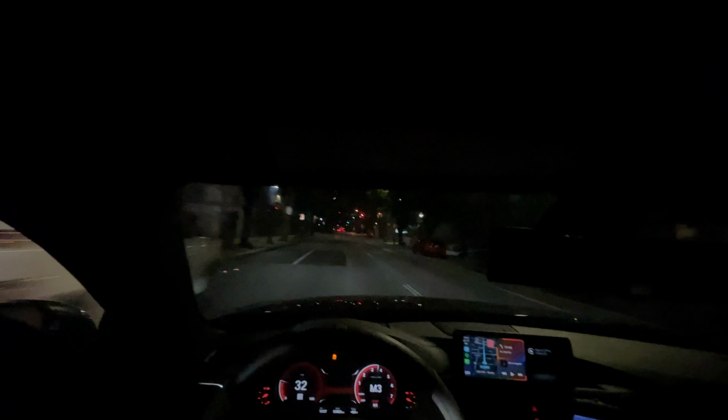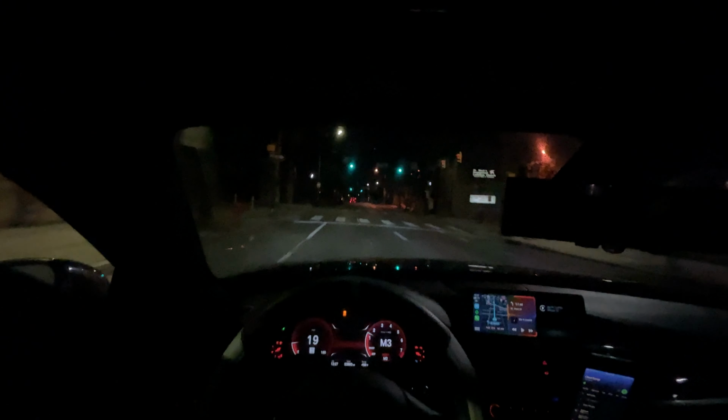Oh my goodness. Y'all hear that? And the pops is louder at higher revs. I mean higher RPMs. Oh, I might have just found something out. Uh-oh. I ain't mastered it yet though.